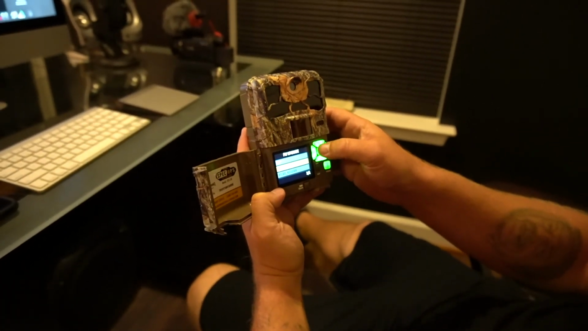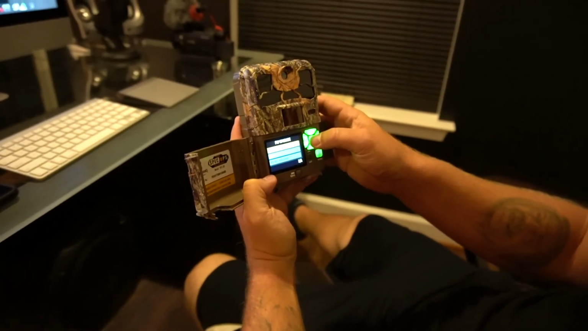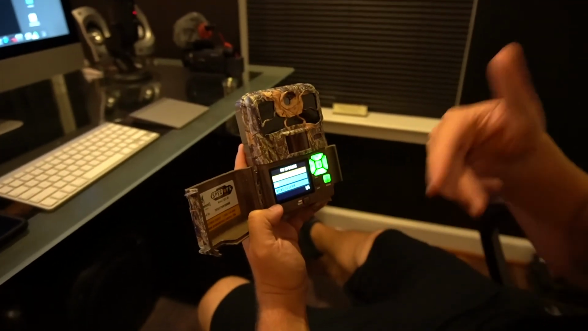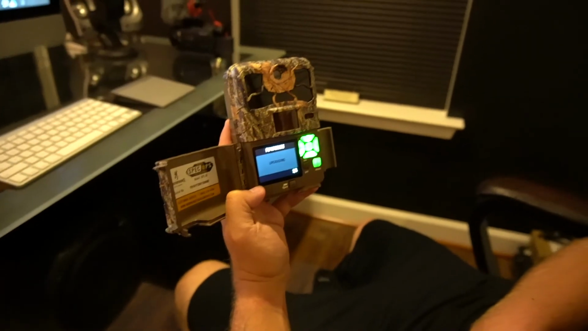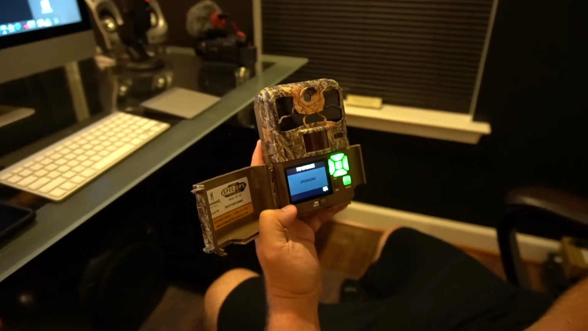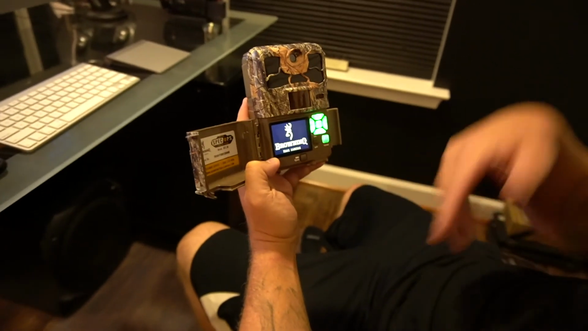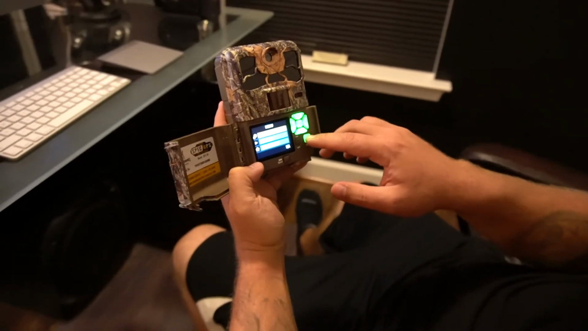Hit OK. Firmware upgrade. We're gonna hit yes, and it'll also show you on the screen, guys, what the latest actual model number of the upgrade is. We're gonna hit yes. And see, it says upgrading. I think it said it might take like 30 seconds or something. We're just gonna let it do its thing real quick here. Alright, there we go. Alright, it's finished, guys.